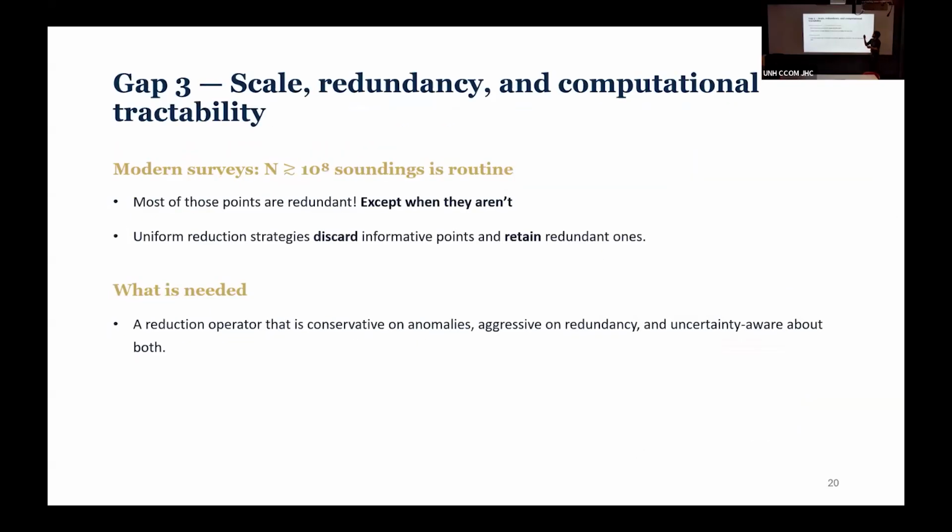And gap 3, scale, redundancy, and computational tractability. At the end of the day, this needs to be software that people can use. If we plan to put this in a pipeline for hydrographers to use, it needs to be able to run on a regular computer. They shouldn't have to access a supercomputer to run this. So it's something we'll keep in mind throughout my proposal: can this be computationally done?